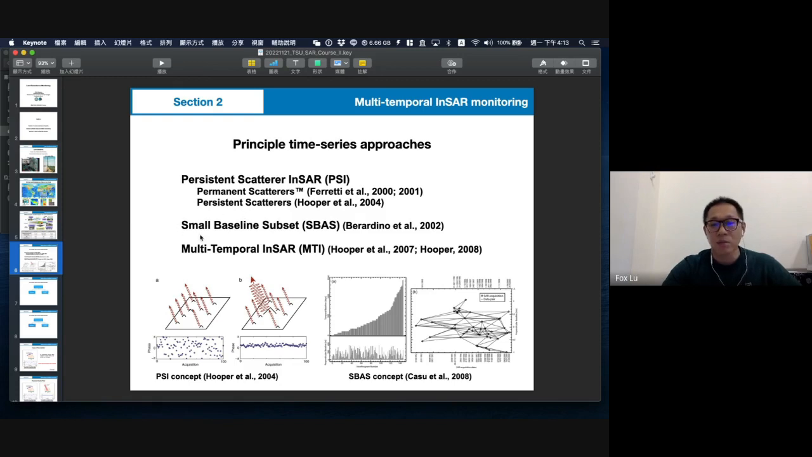And the other famous method is the small baseline subset, which we call SBAS, or some people call the SB method. The first was Berardino, developed in 2002. And later, Hooper and other scientists tried to merge these two results to become multi-temporal InSAR. So you will read some papers saying MTI, multi-temporal InSAR. It's a short name.